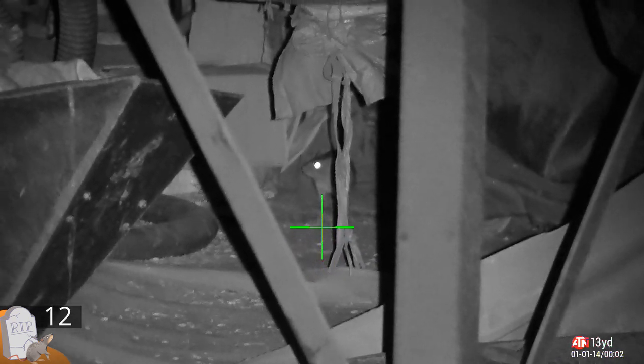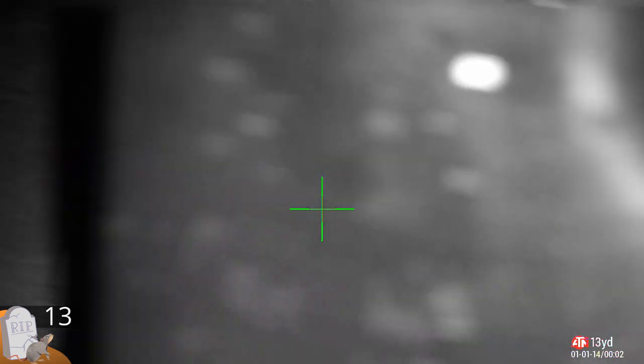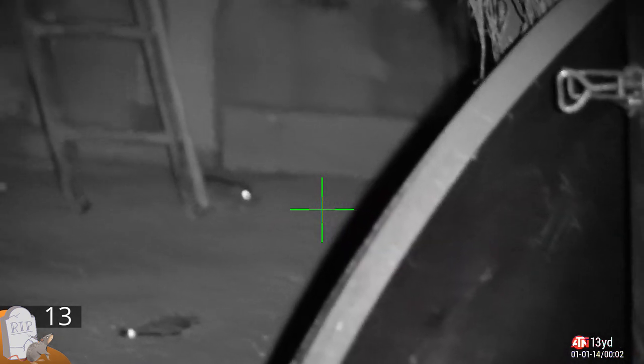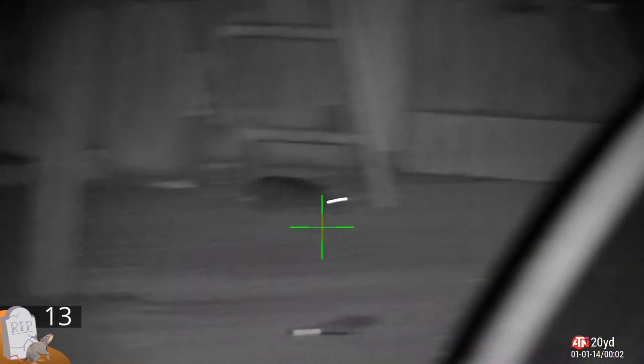You've just got to be patient, kind of work your way around. Oh, hang on, what's this? Don't stand there. Do not stand still, because you get a GSB right between the eyes. That FX Impact gives a very satisfying click and a very satisfying wallop at the other end. Shooting around 11.8 foot-pounds, you know, 13.43 grain pellets.